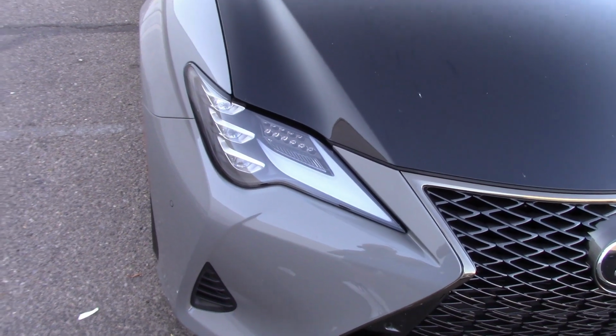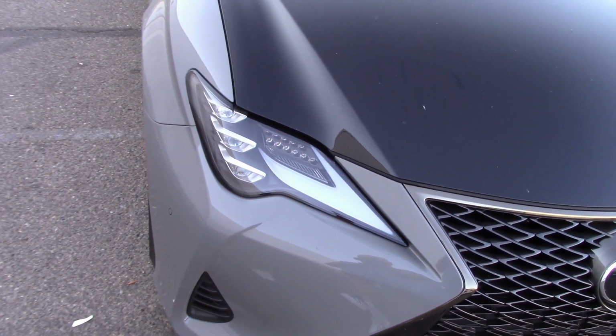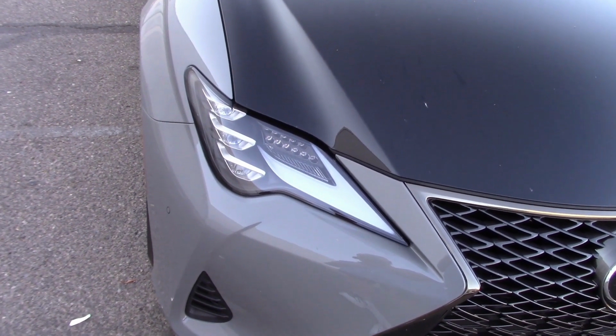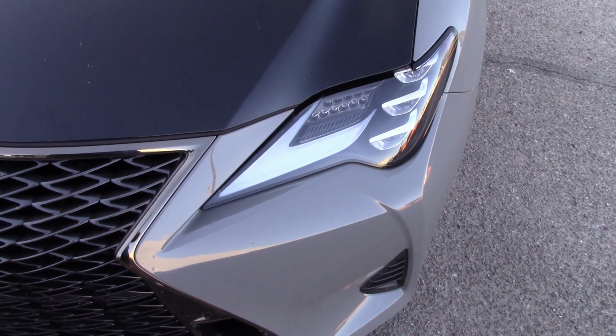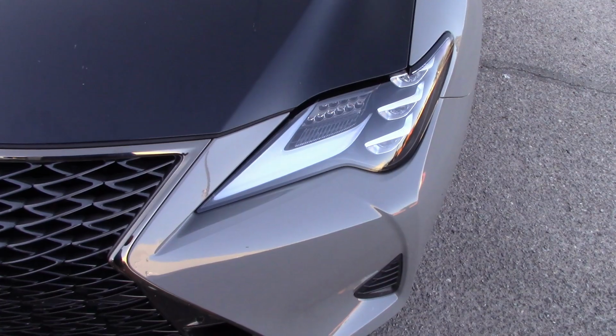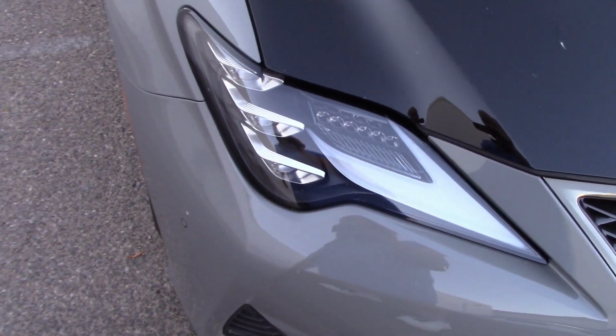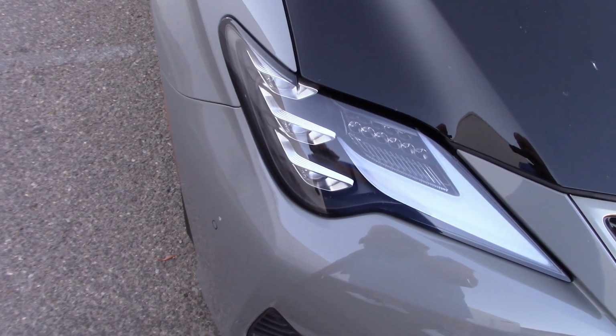Well, that was a nice little country drive we took last night, so the question is, how do I rate these headlights? Very nice, I'd say 9.5 out of 10. And how do they compare to the standard lights? I don't know, because every RC I've ever seen is loaded up with these optional lights. I think you're pretty much stuck with them and paying the extra fee. Now, are they worth the extra fee? Well, when you're getting a car that's 60 grand, why quibble over an extra grand, right?